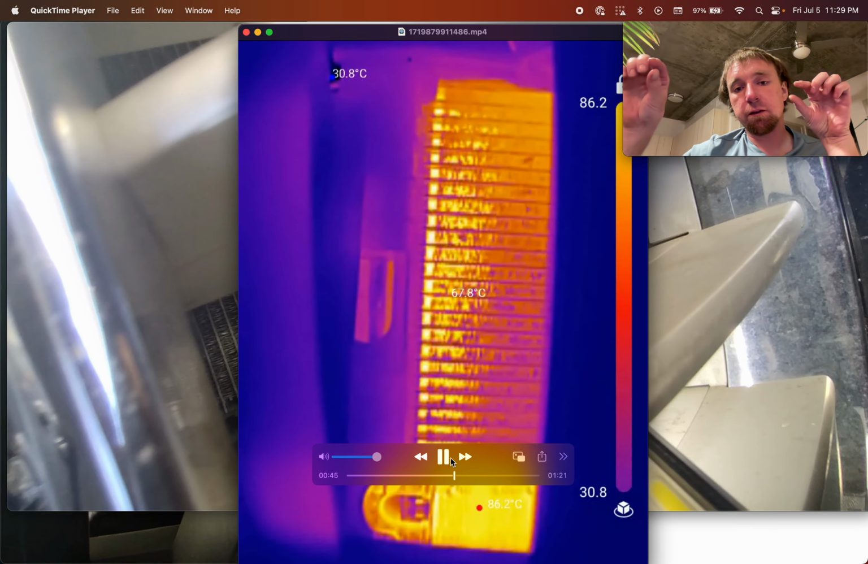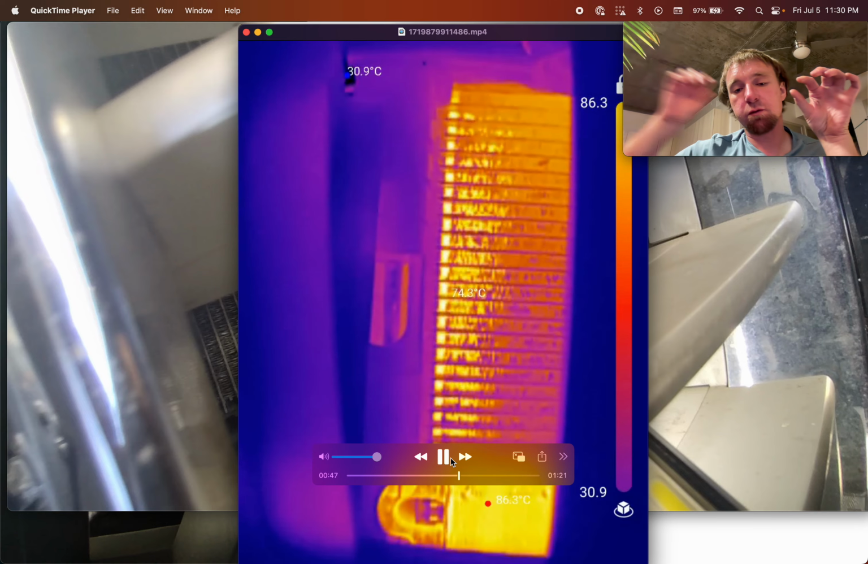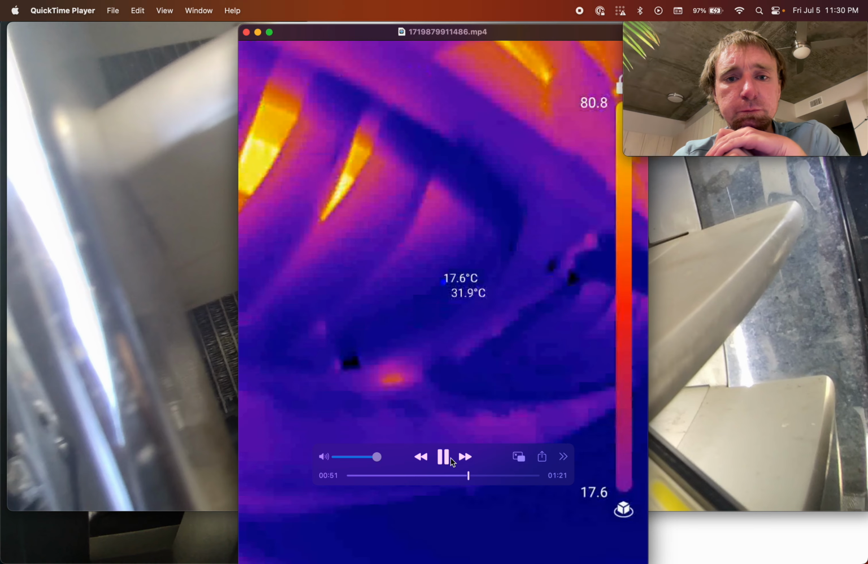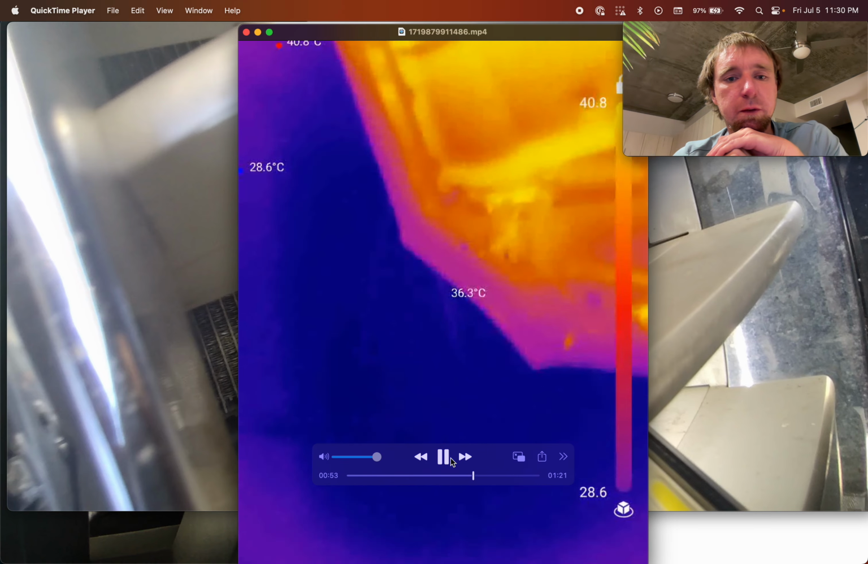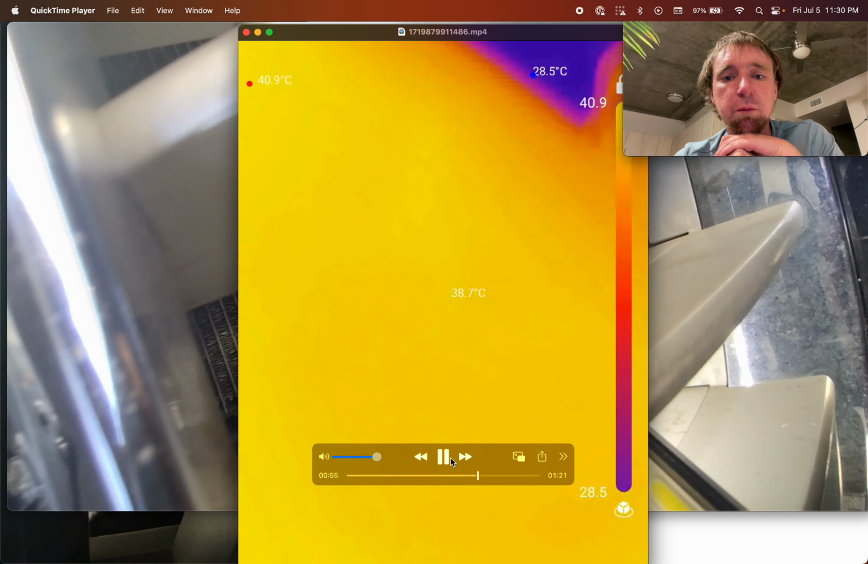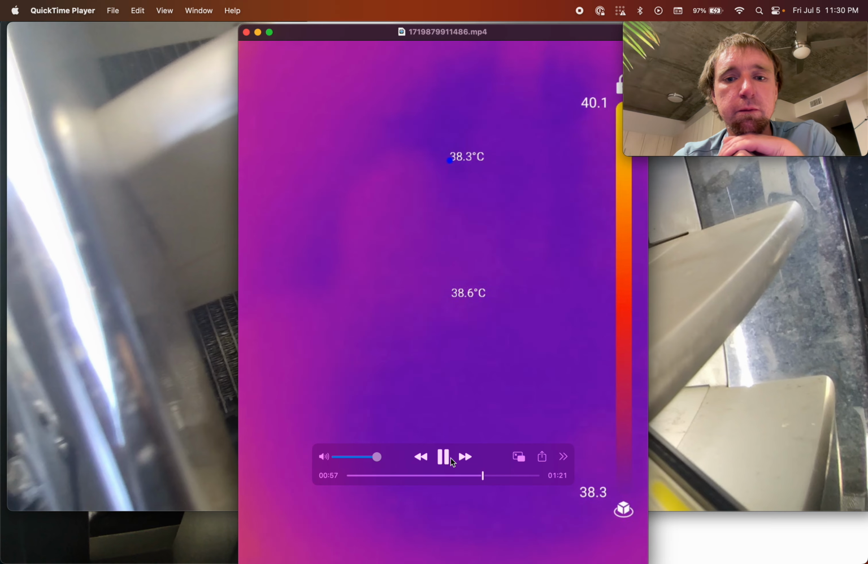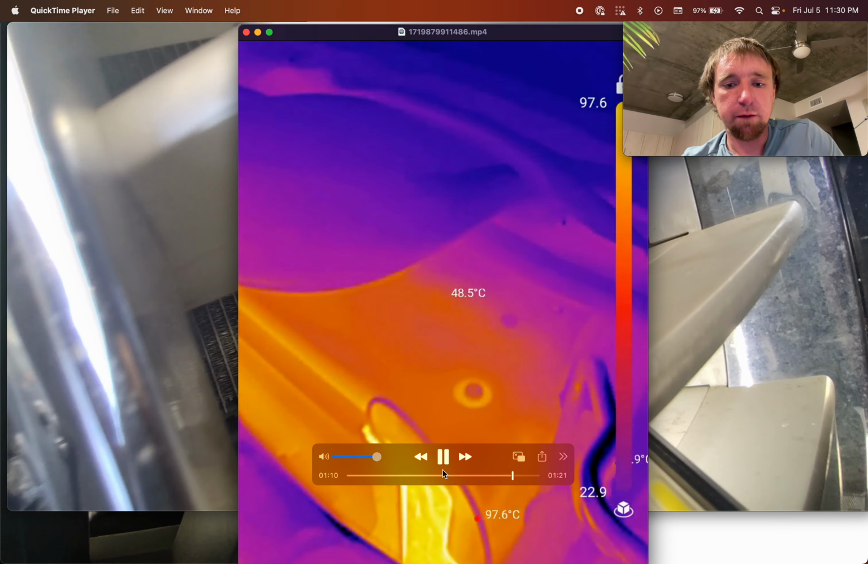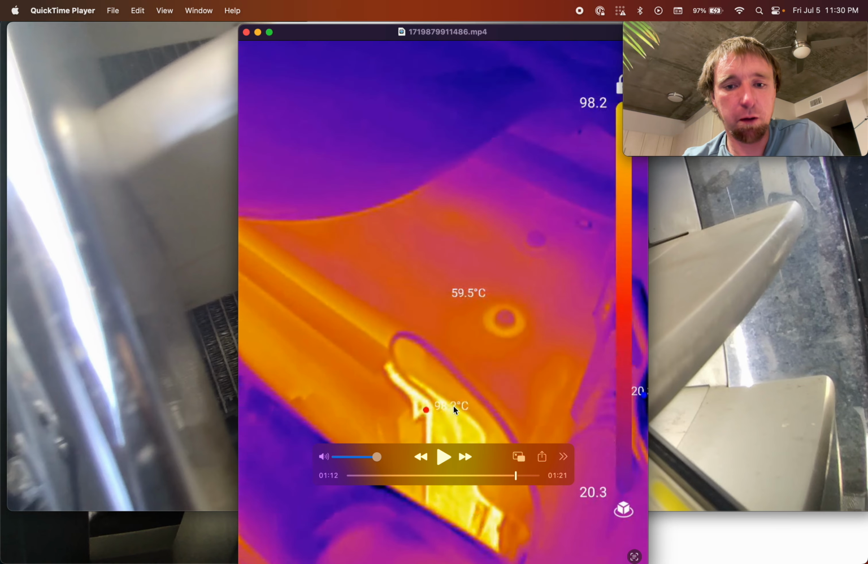In the radiator, most of the coolant flows from left to right there. I think I'm looking at it from the other side, from the rear, from the engine, where the view is somewhat limited. Let's maybe go a bit forward here. Yeah, so here you can see some part of the radiator.